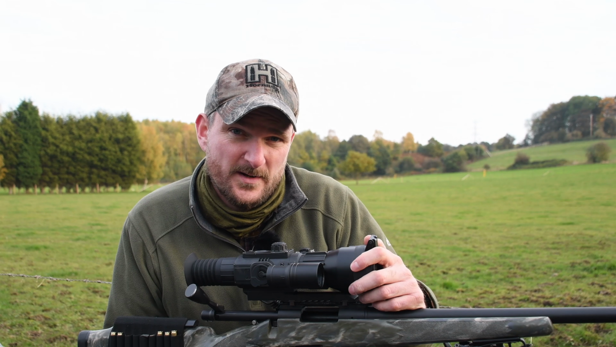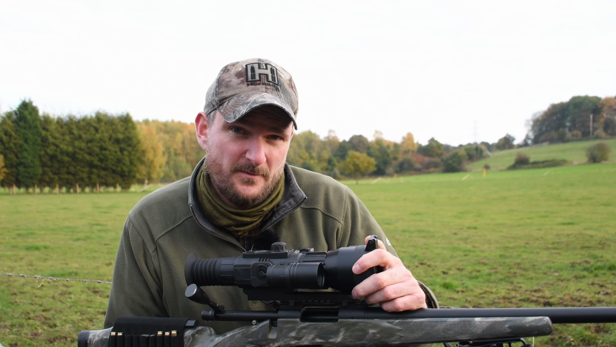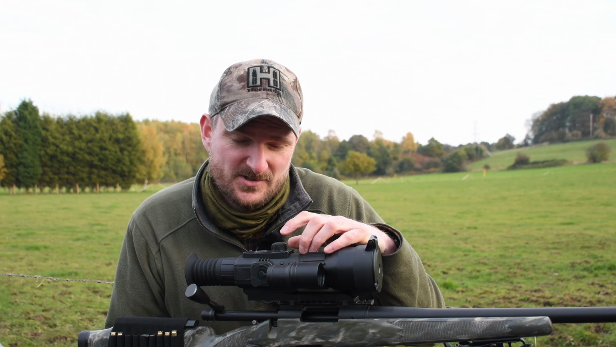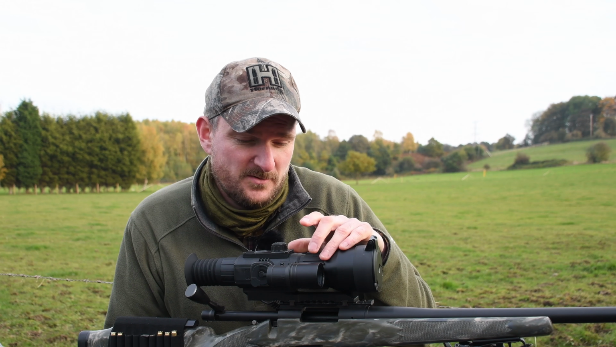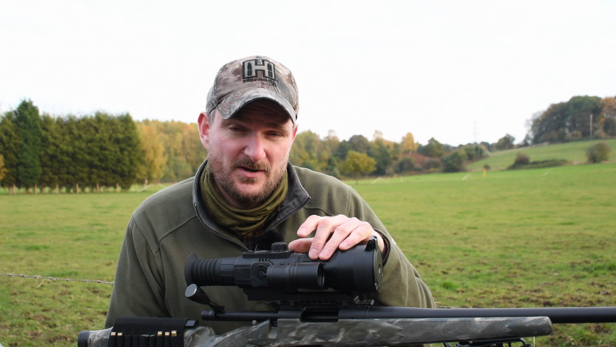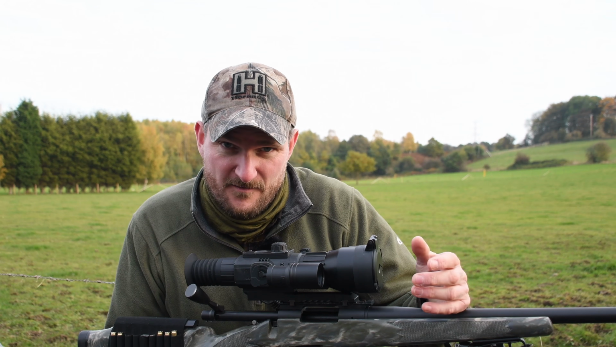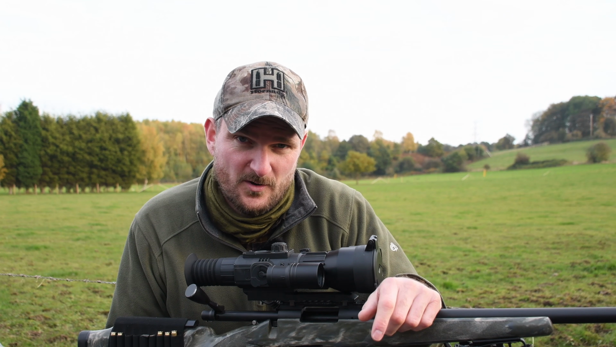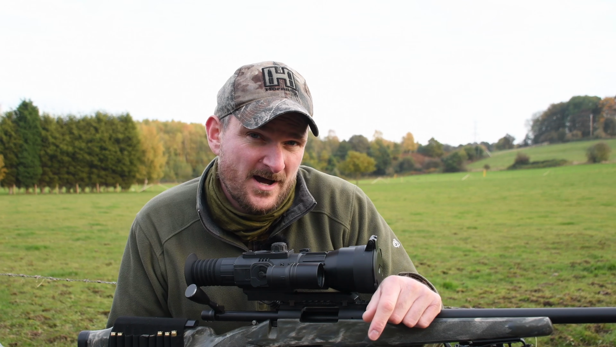Magnification runs from 6 to 24 power, and you've got the picture-in-picture facility as well. Slight downside is you've got to go into the menu structure to set the picture-in-picture running each time you turn the unit on. If you turn it off completely and then turn it back on, yes, you've got to start picture-in-picture up again. I'm a bit 6 of one, half a dozen the other.